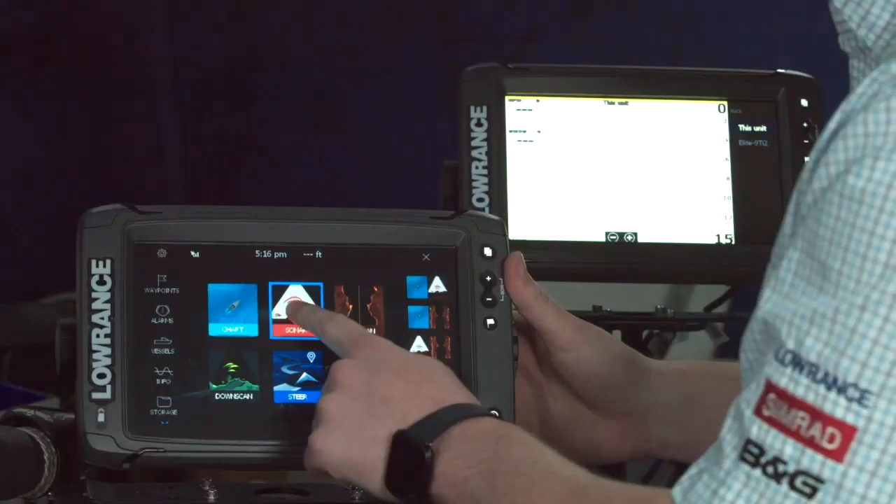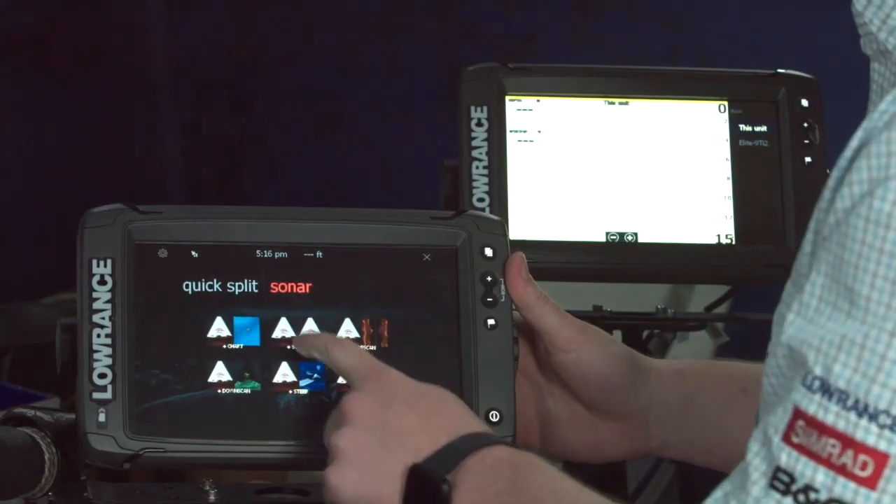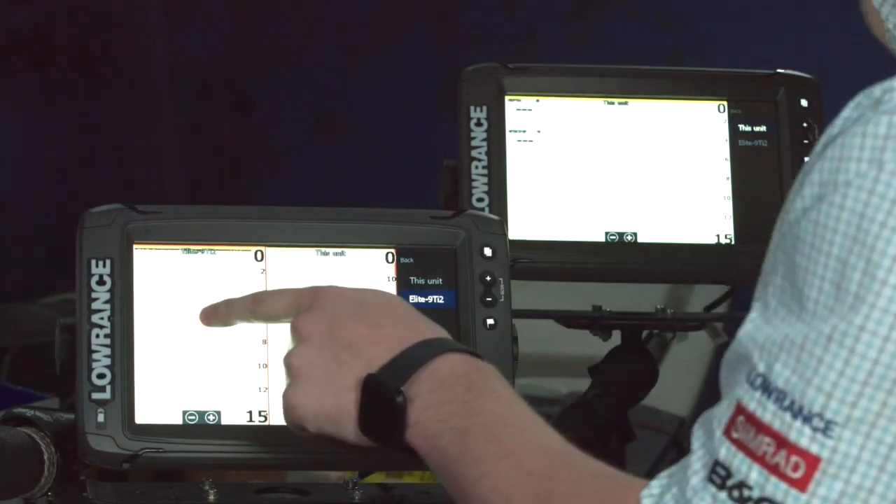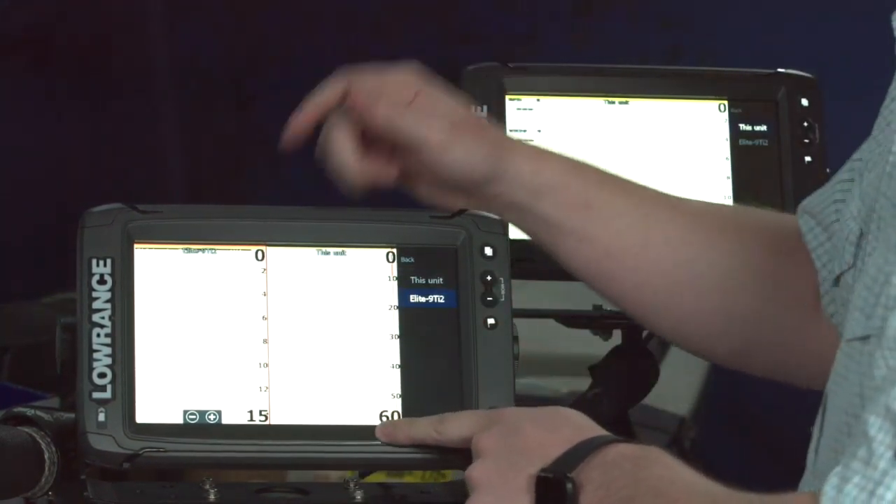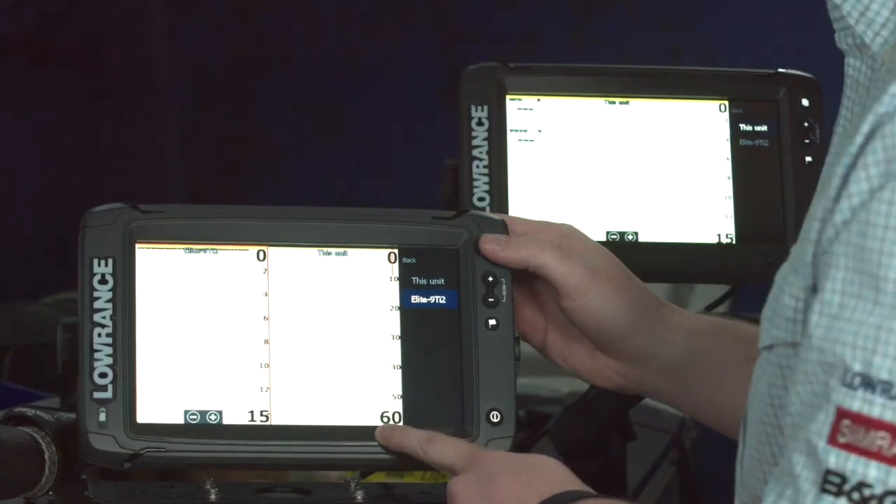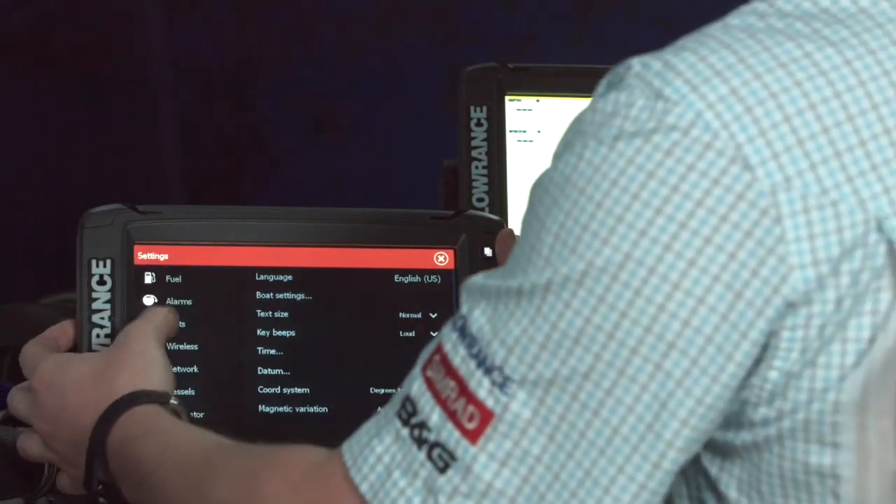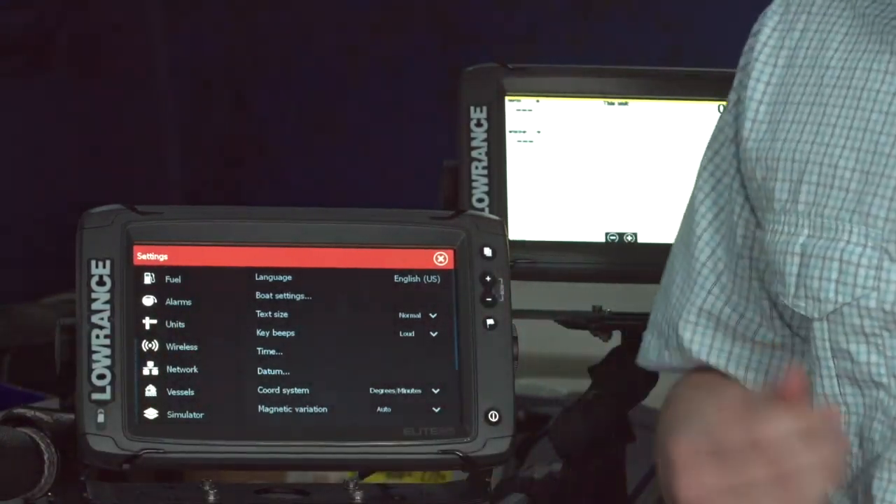Additionally, I can also do a sonar split screen. And now I can have this side of the screen looking at my network sonar, and this side looking at the sonar coming directly from this display. So I can even look at the two sonars side by side, which is really cool. And again, that also shares chart cards, so I only need to buy one CMAP or Navionics or one of our other provider chart cards, so I don't have to buy two anymore. And it also shares waypoints as well. So if I drop a waypoint on one display, it'll push it across to the other one.